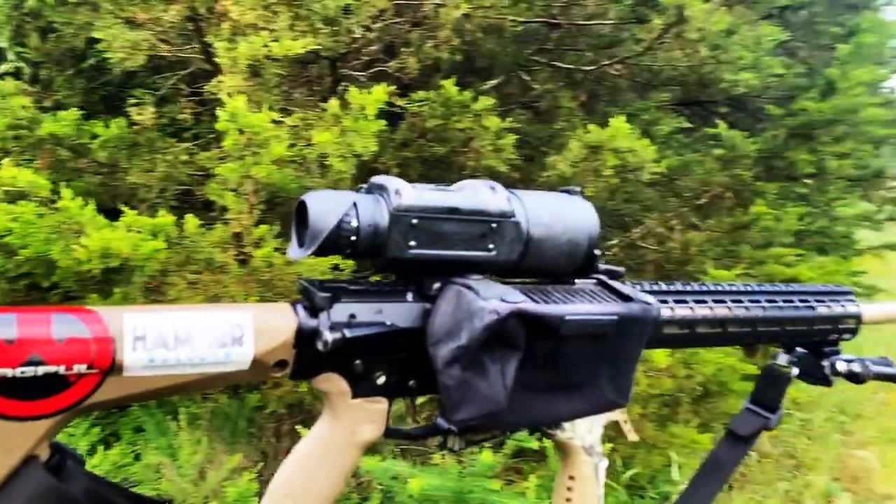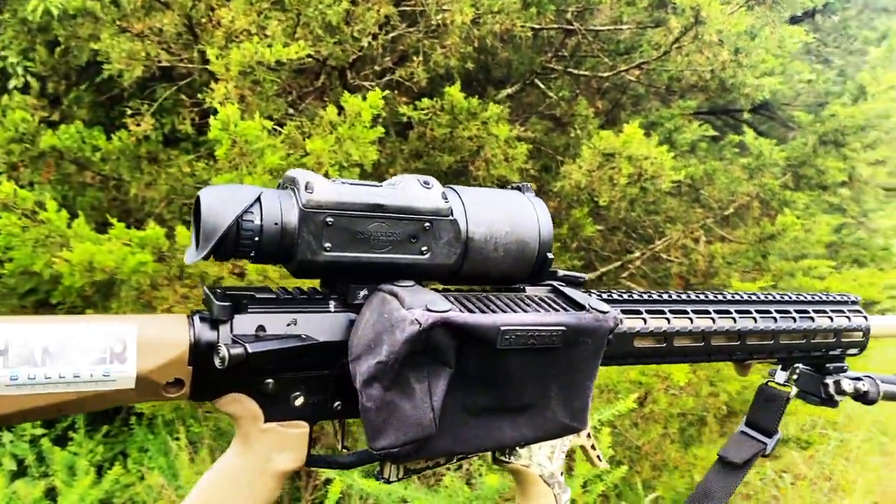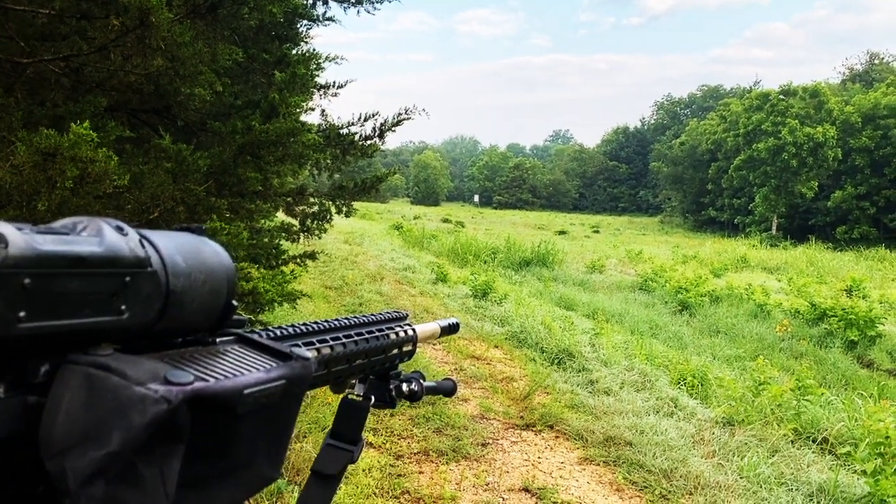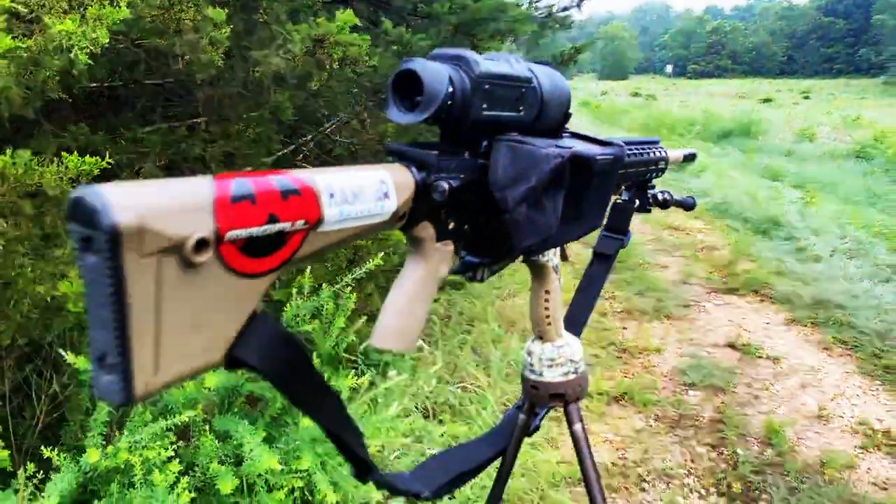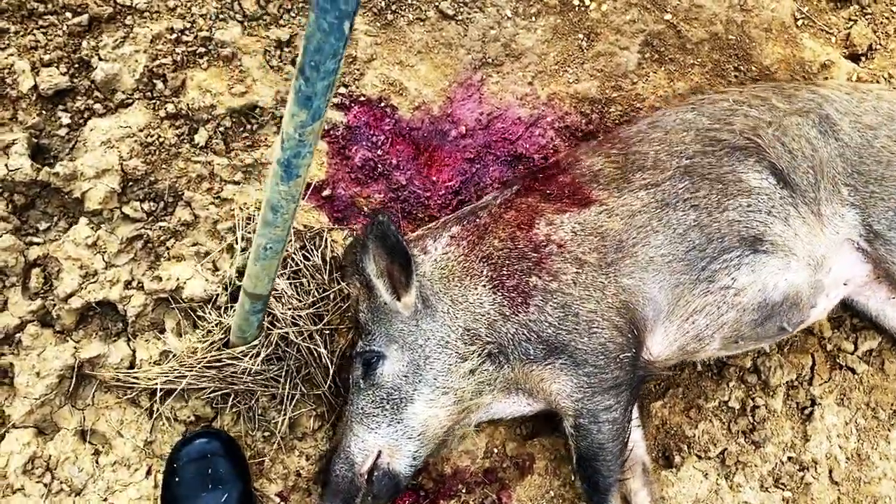I was using the widest 2.5 times native zoom out of my Envision Halo, so I really want to see what type of accuracy that is. If the bullet went where I wanted it to, which I'm fairly certain it did because that hog definitely hit the dirt, I will necropsy that thing, so stay tuned. It's a much bigger sow than what I have been shooting the last couple days.